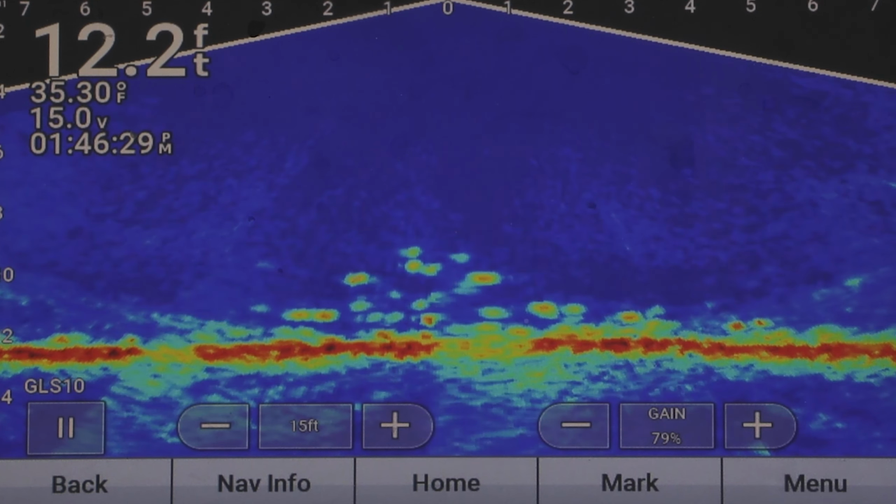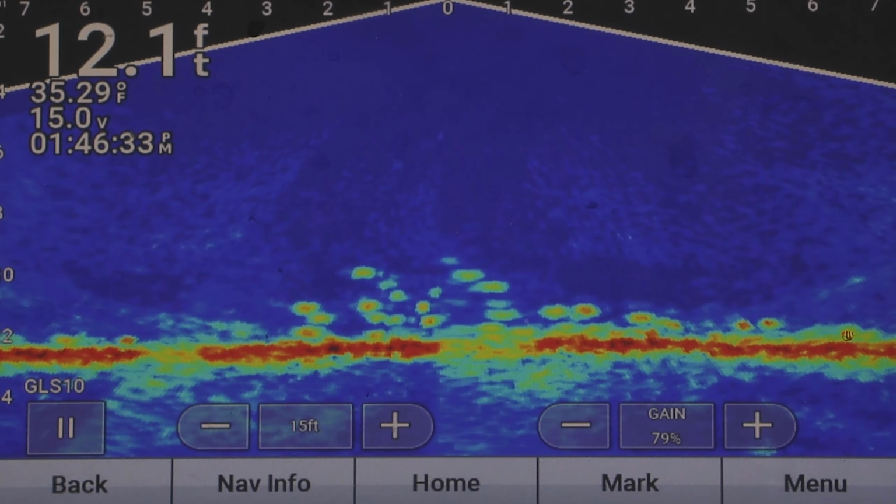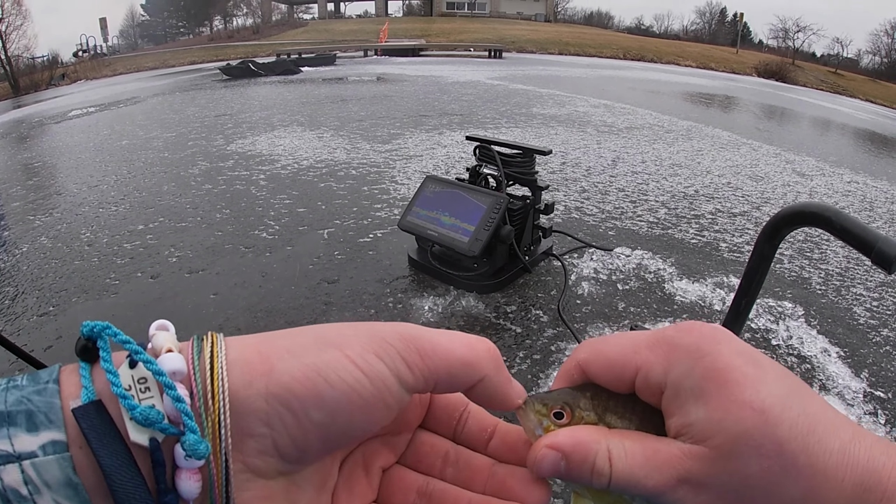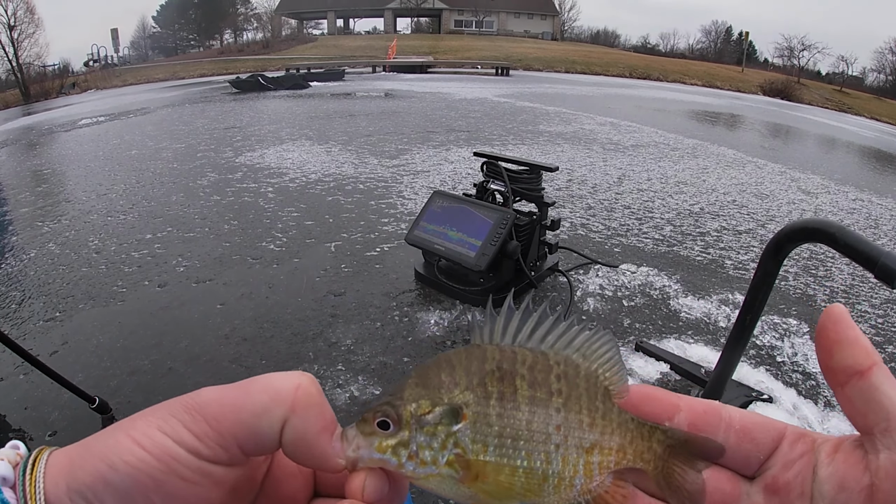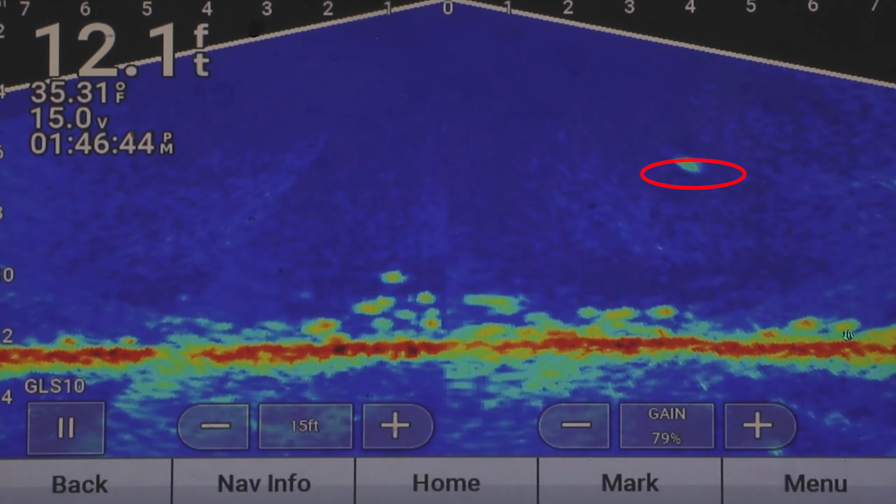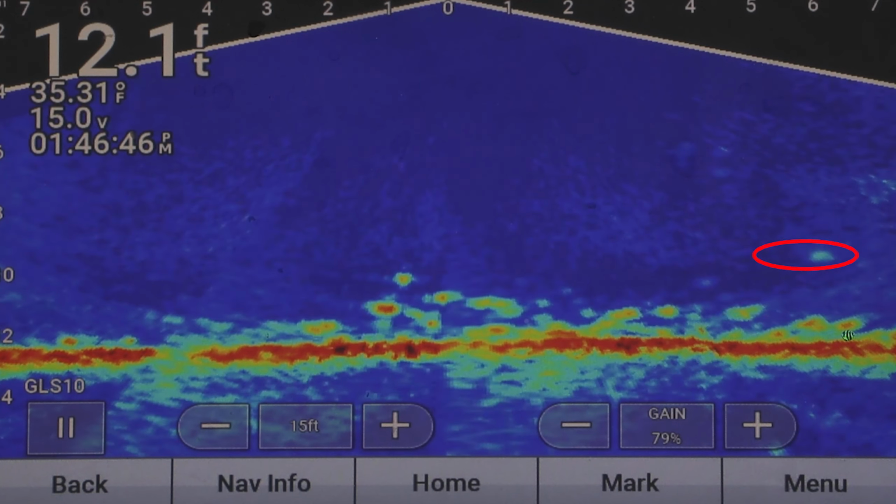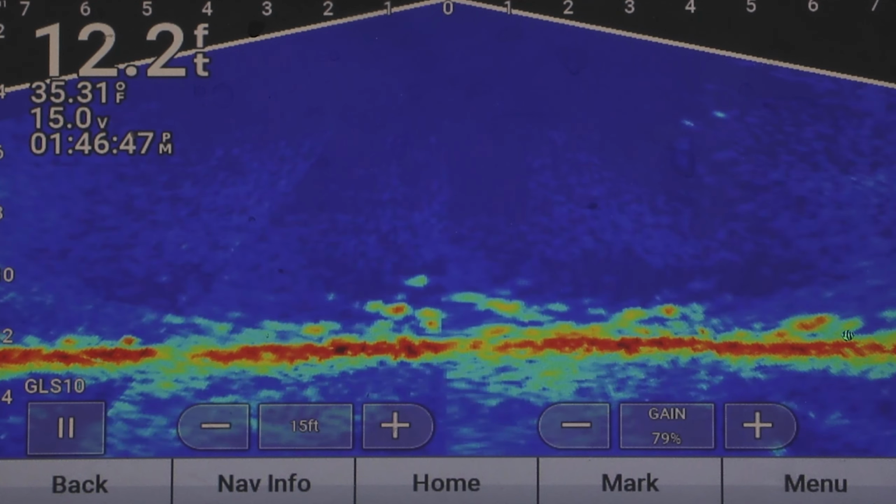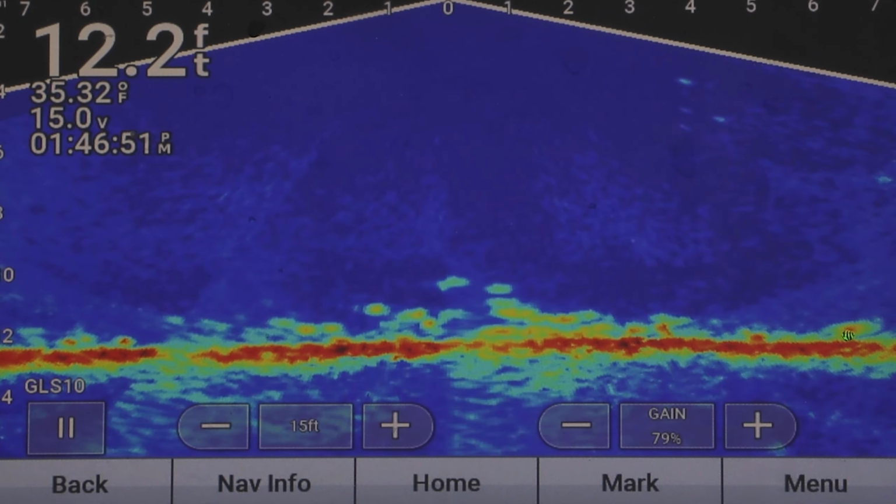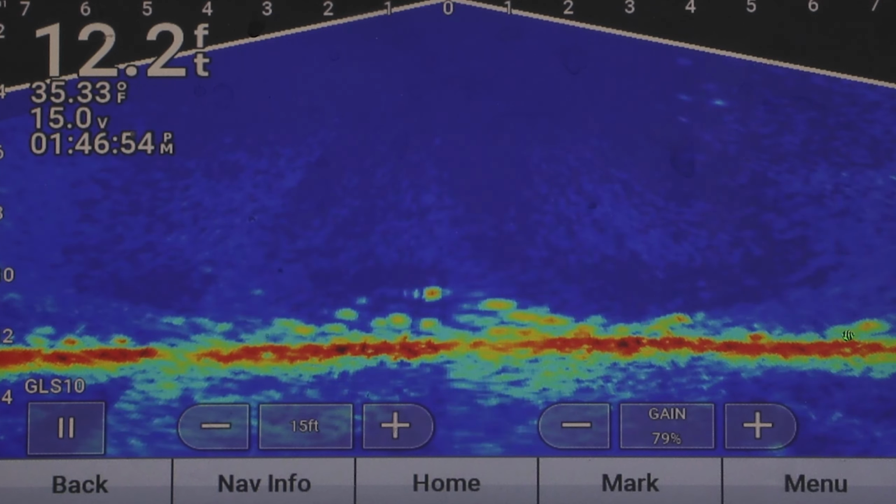There he is. And just like that, it's not a big fish, but for the purpose of this video, I just wanted to show you guys, just like that, you guys can come catch fish. The fact that you guys could see the fish swim right back down, that's really cool. I'm gonna drop down and see if I can catch another one real quick for you. But basically, you guys know exactly what I'm talking about now.